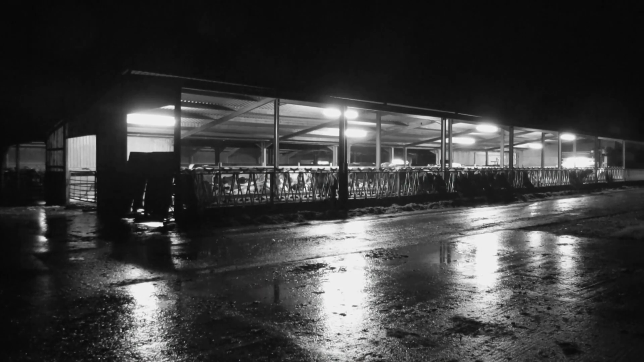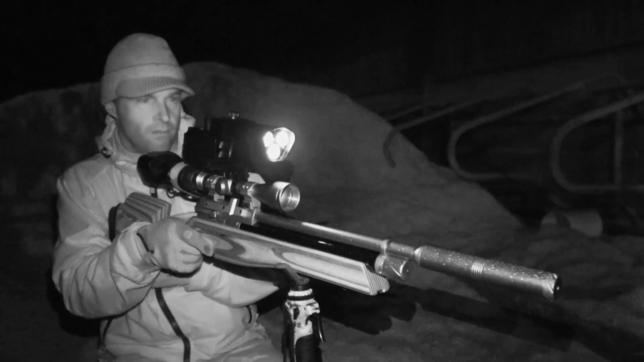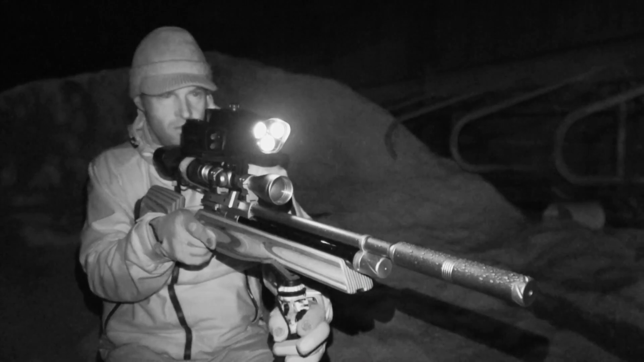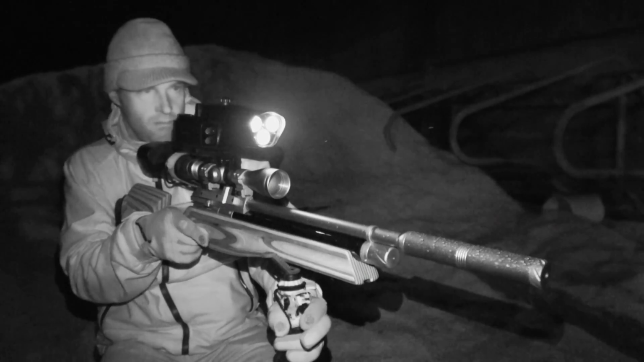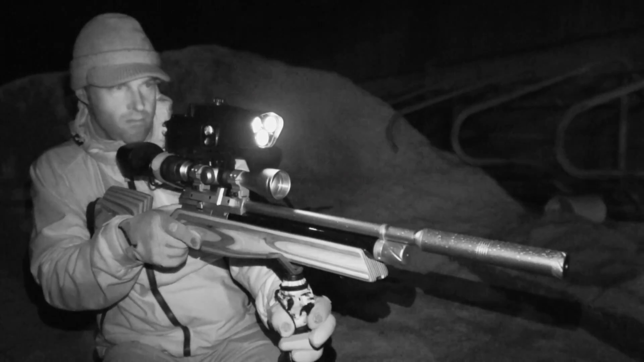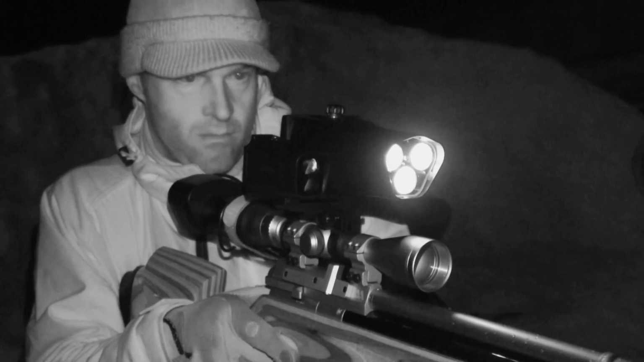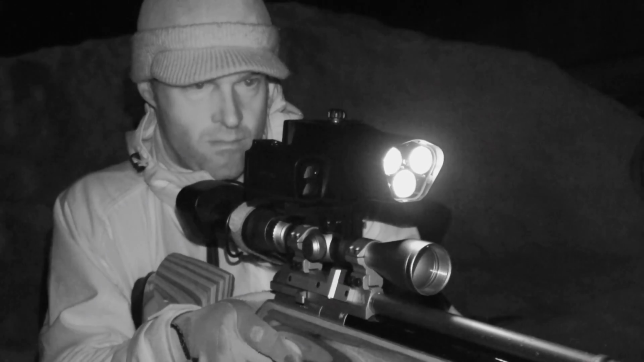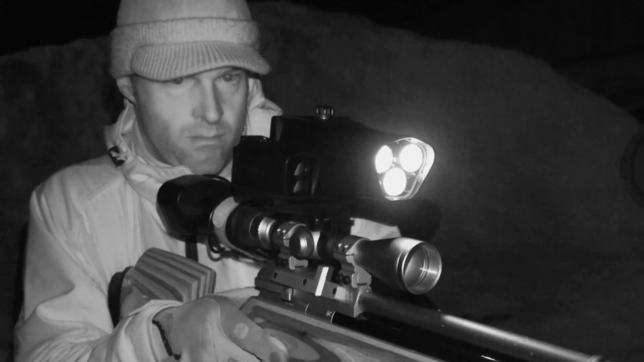The rain's really coming down now, so I'm certainly grateful to be able to shoot from the comfort and shelter of the farm buildings. The light at the front of the NiteSite is only visible because we're using a night vision camera. It can't be seen by the naked eye. The flickering from the laser rangefinder is also invisible unless viewed through night vision optics, so it's not going to spook our quarry.